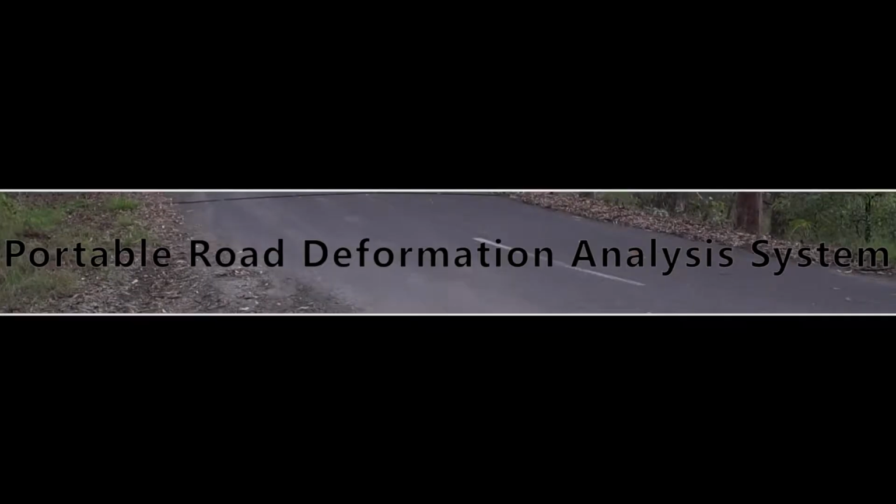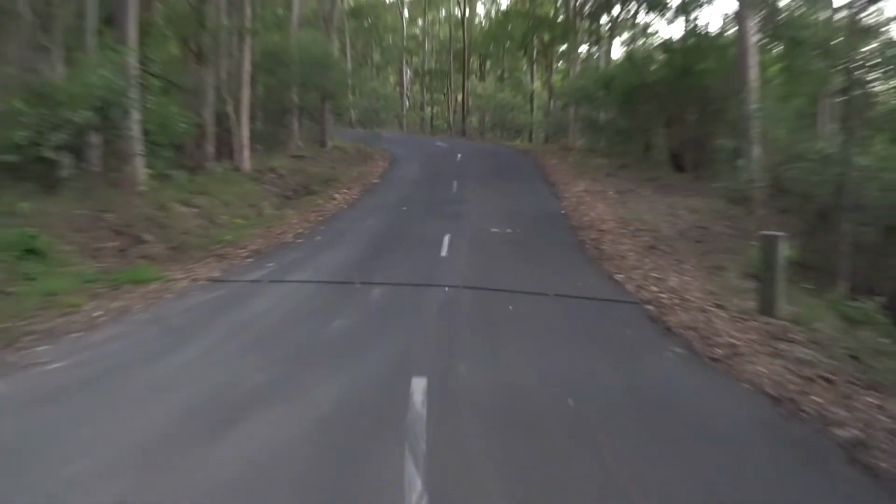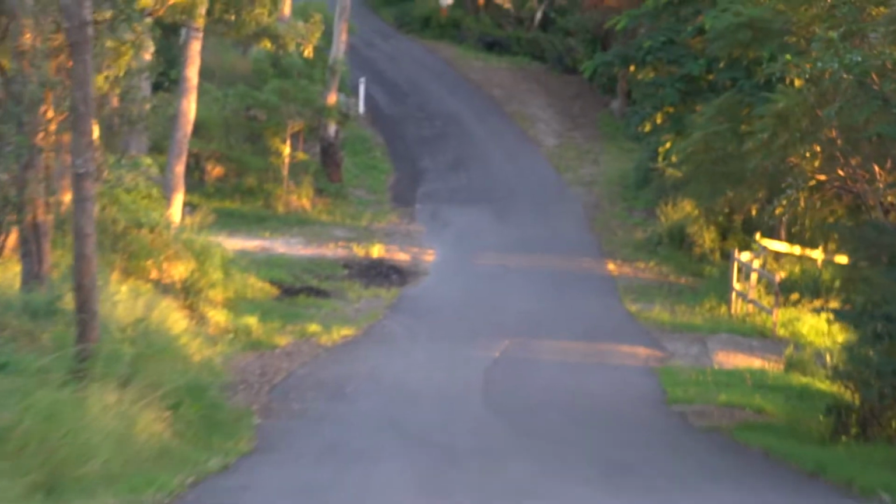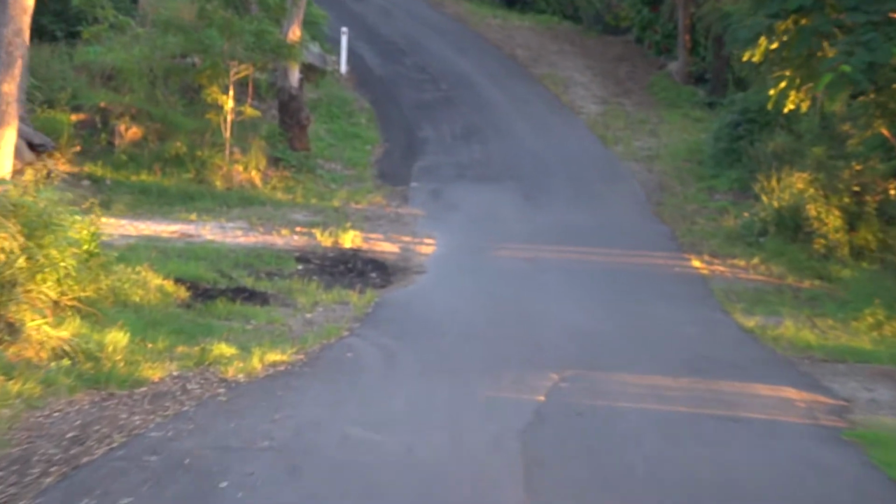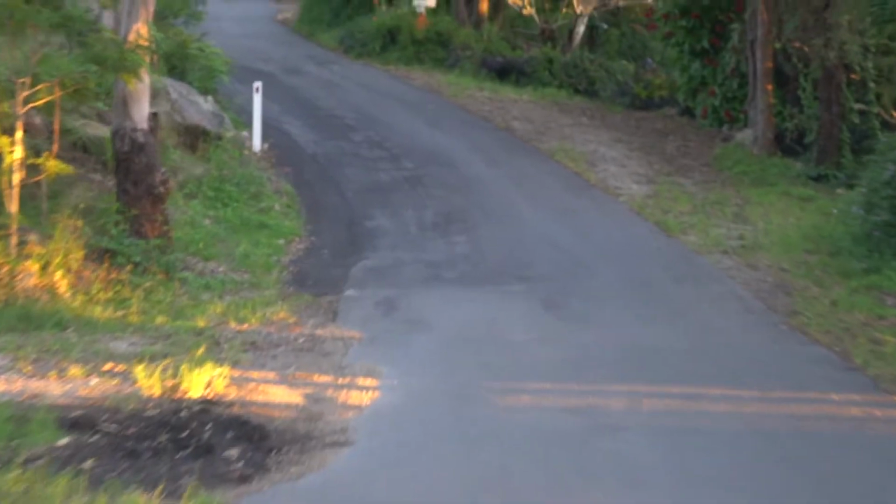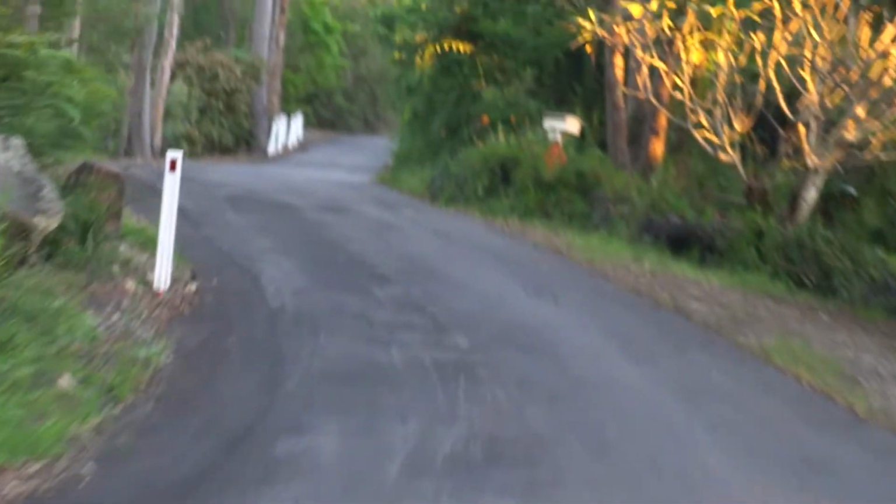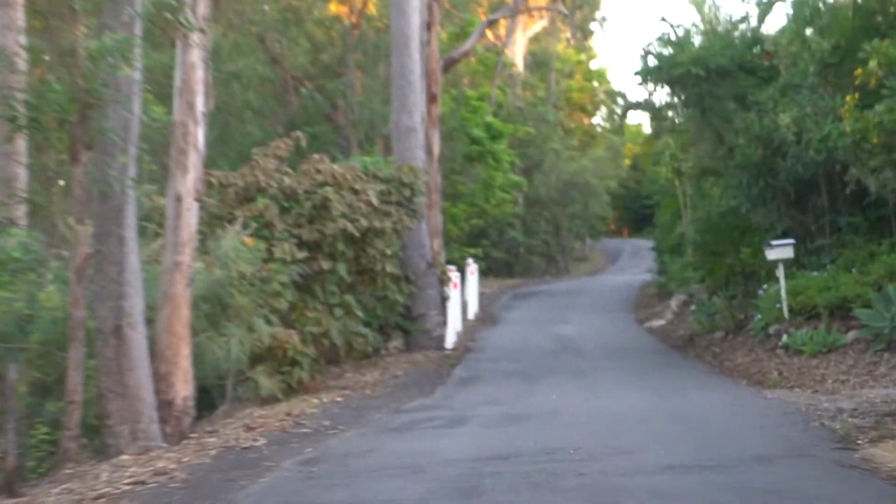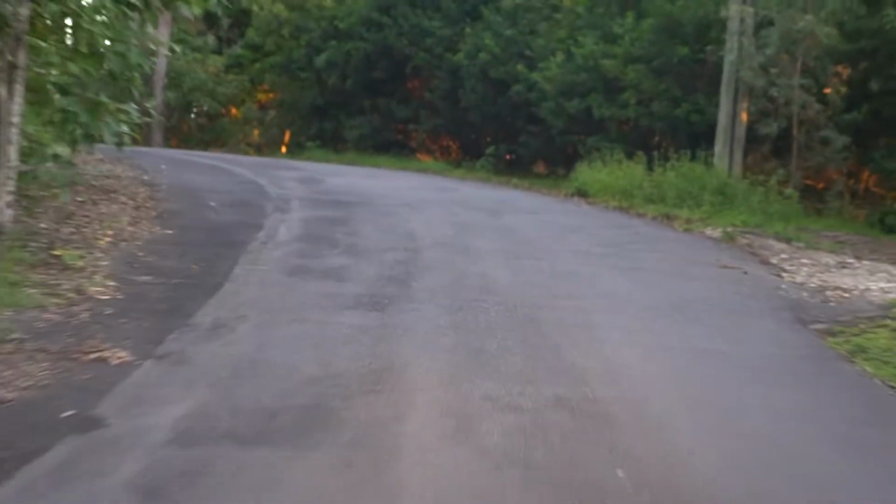With the advent of mobile laser scanning in recent years, North Surveys has alleviated the requirement for the hazardous and expensive on-road process in determining required maintenance issues. North Surveys has created, in its infancy, a portable road deformation analysis system, or PRDAS.